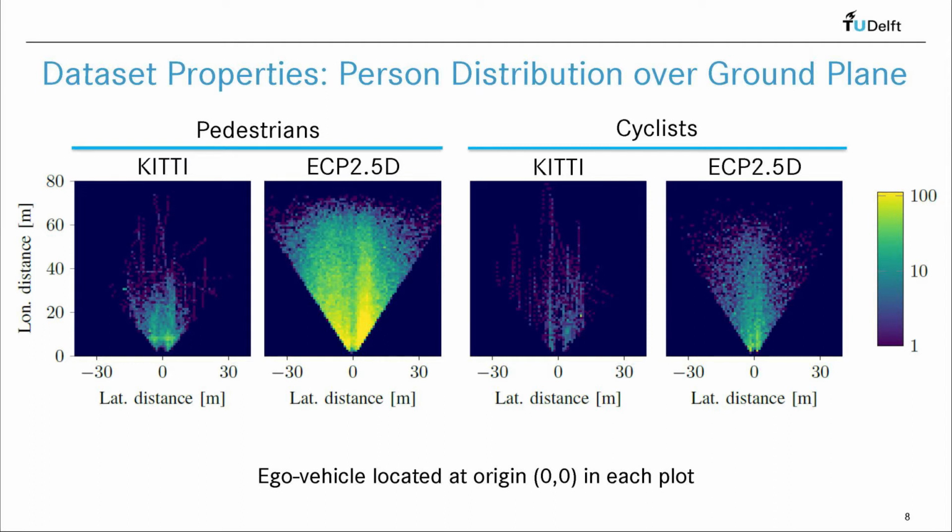For example, in the ECP plot for pedestrians, there is a band of lower density running from the bottom to the top of the plot, right in the front of the vehicle at 0 lateral distance. This is to be expected, as pedestrians will be less likely to walk within the vehicle path.